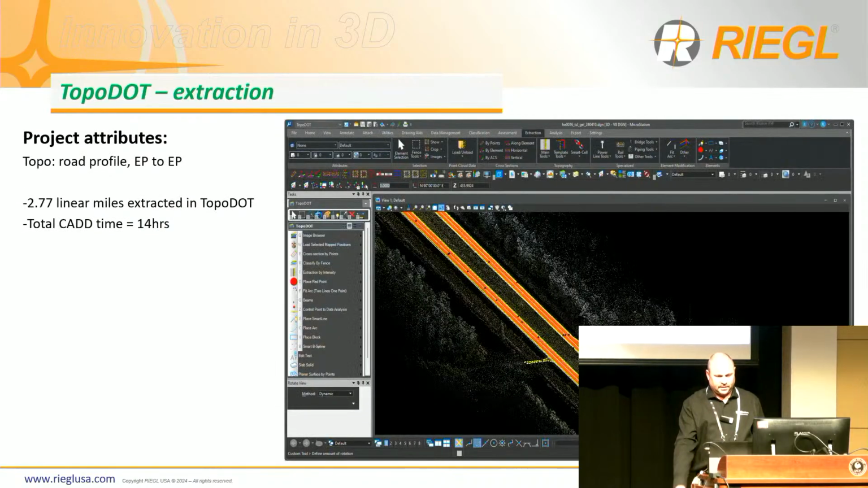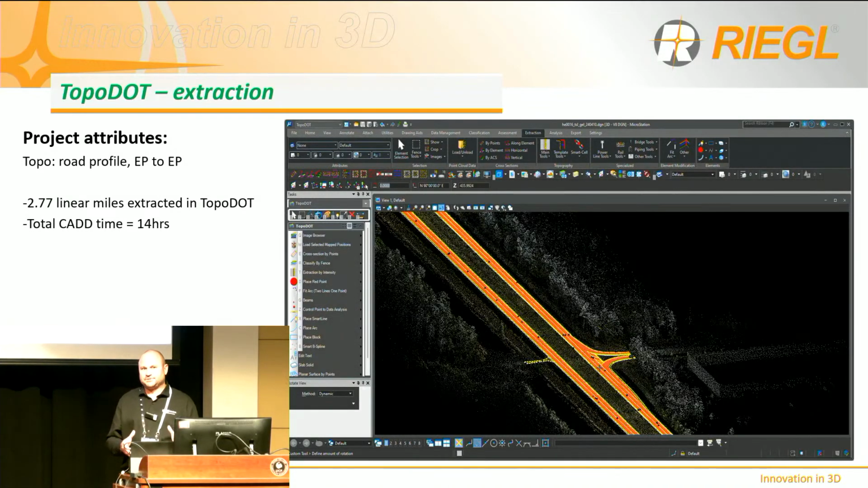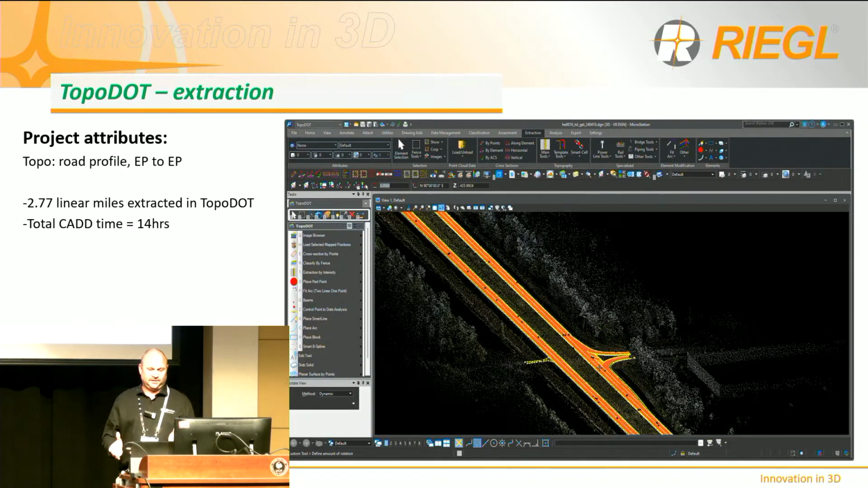In TopoDOT, we're able to extract 2.77 miles in 14 hours. Do you see the difference there, of almost 3 miles of a straight road, no curb and gutter, no topo, 14 hours. 2,500 feet with topo, 40 hours. It is a big difference there.